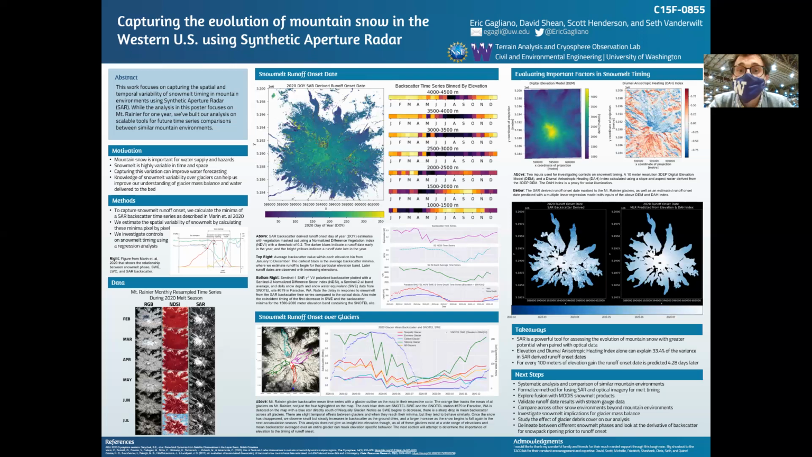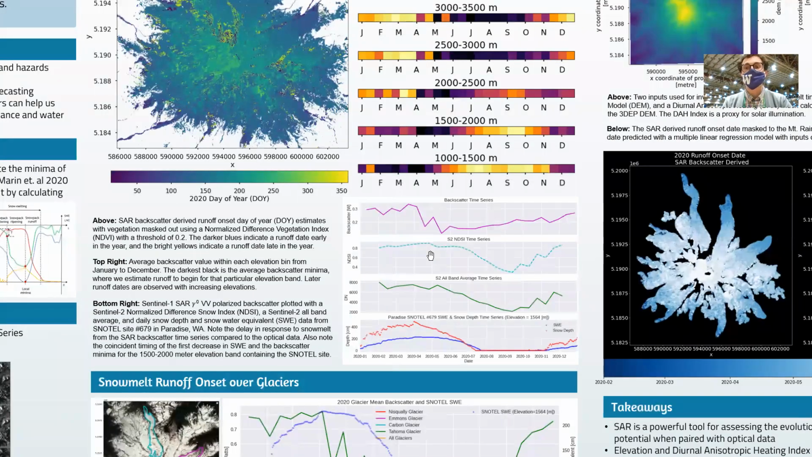So for example, for the 1,000 to 1,500 meter bin, we see that the darkest colors, the darkest black / purplish, is the beginning of April. So we believe that in the 1,000 to 1,500 meter band, that the runoff starts in April. And we can validate this because we also have right beneath this plot, a backscatter time series for the entire area of interest, as well as Sentinel-2 NDSI and Sentinel-2 all-band average time series.